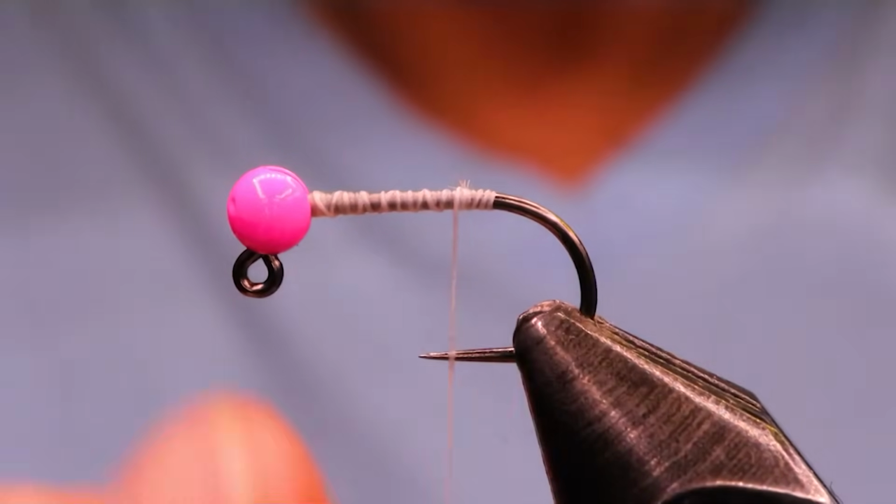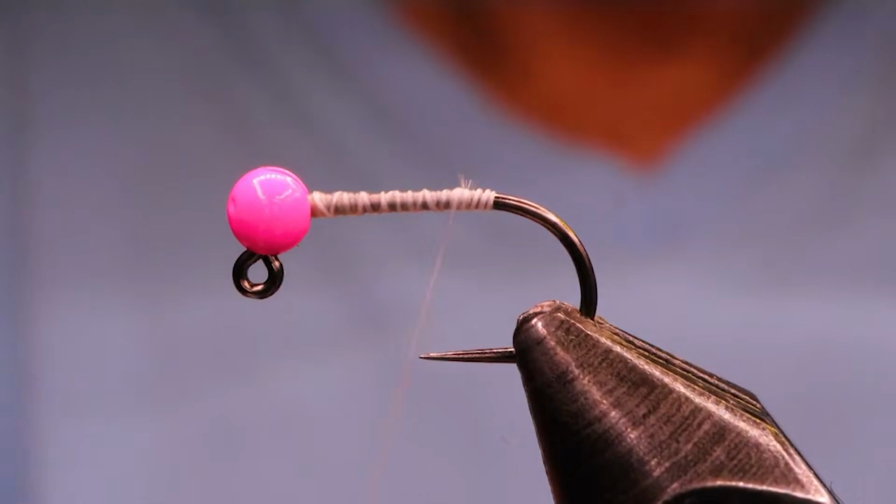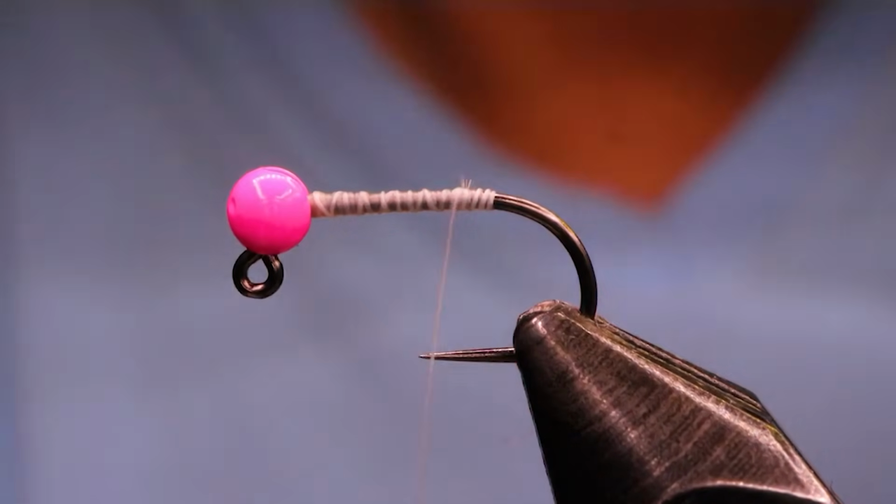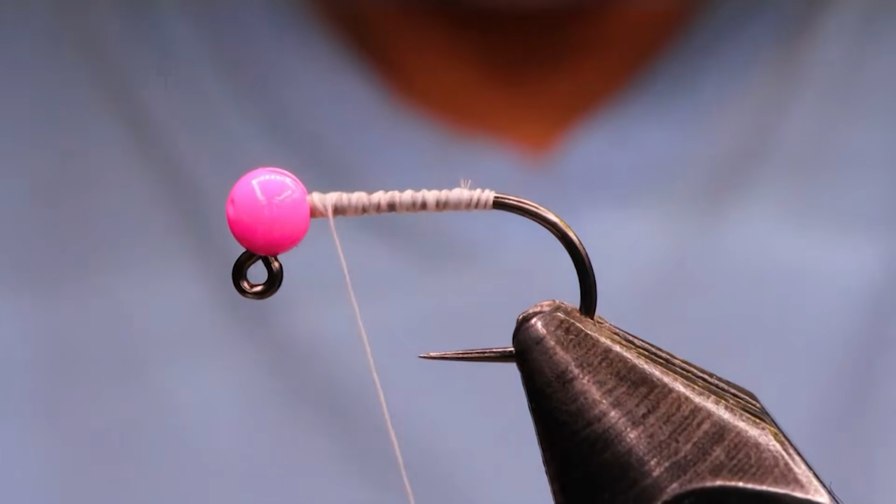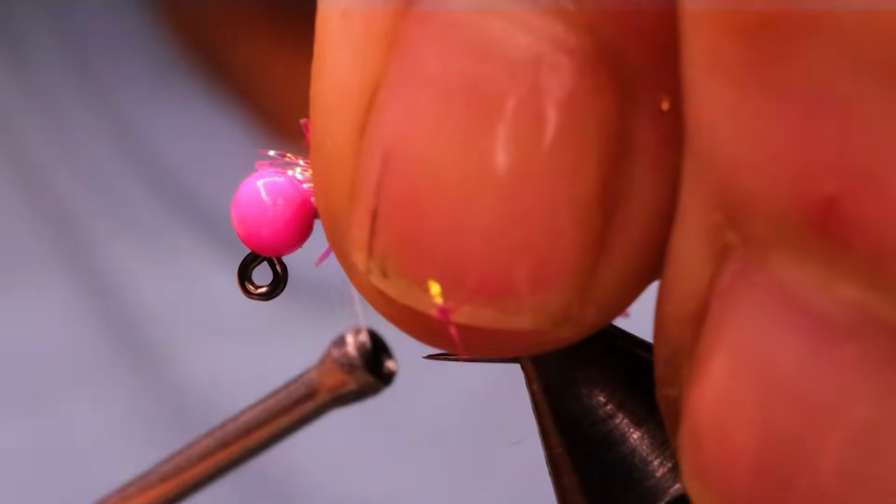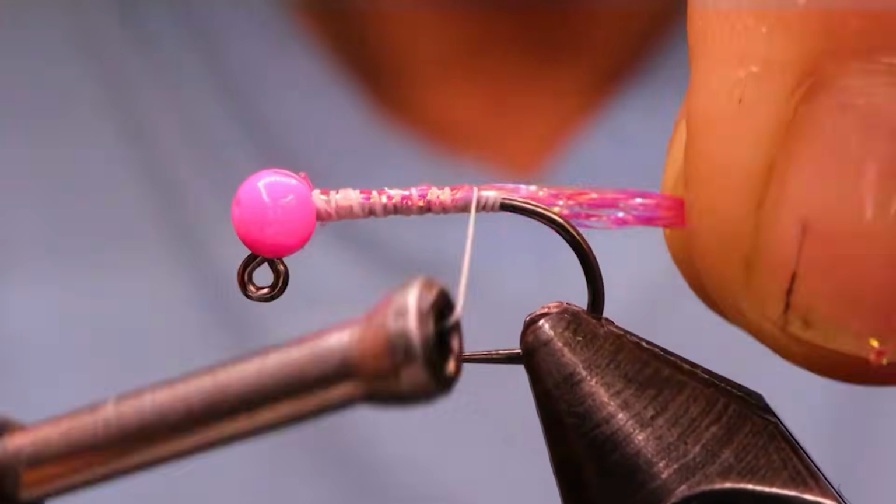I'm using some white Classic Waxed in 8.0, and I've got some Crystal Flash here, Flashy Blue Accent, in a dyed-over pearl pink color. I really like this color for salmon as well. I'm just going to take my thread to the front, clip my crystal flash nice and flush, and tie it in down the body.